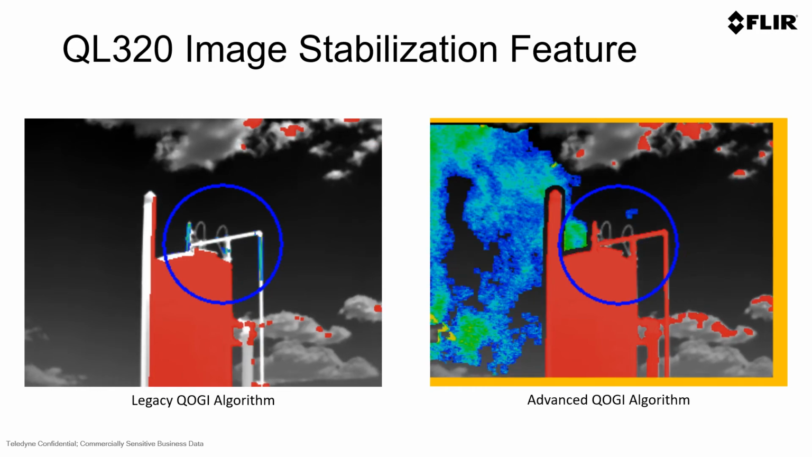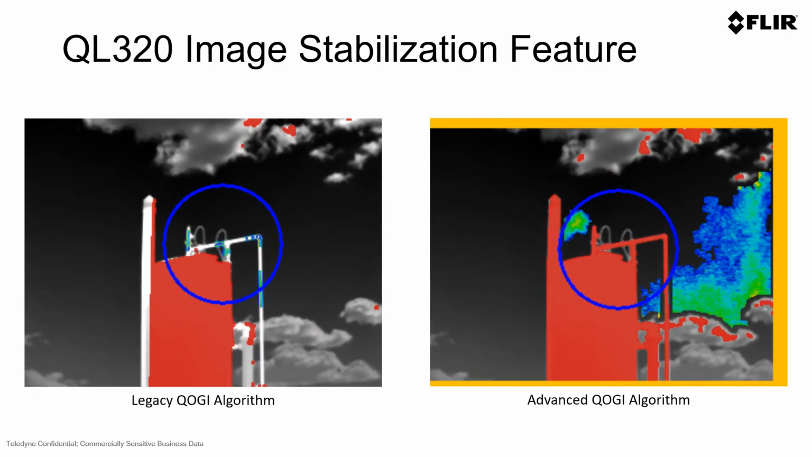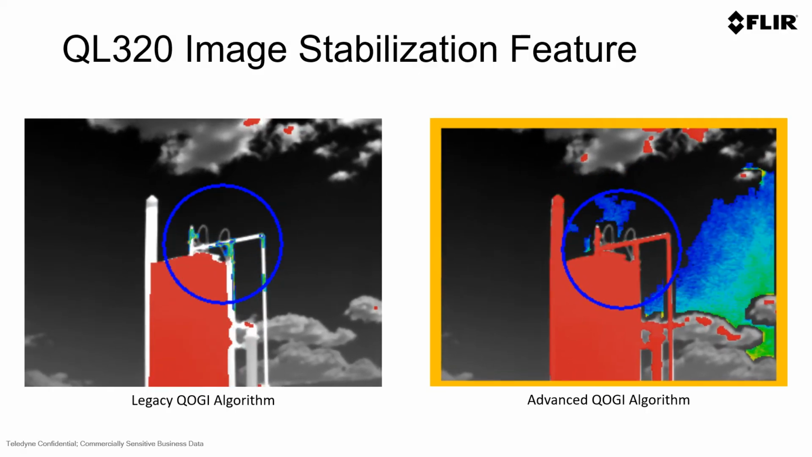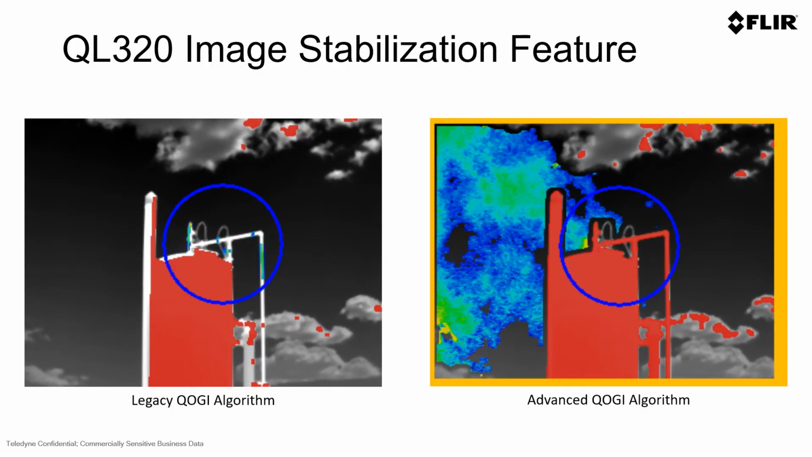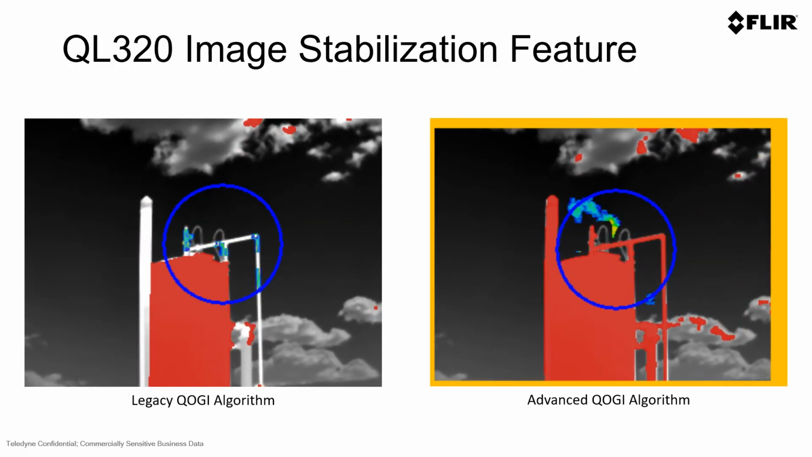While stabilization is critical in the success of QOGI, the new QL320 image stabilization feature does make this easier. Here's another example comparing the legacy QOGI algorithm with the new advanced QOGI algorithm enabling image stabilization.